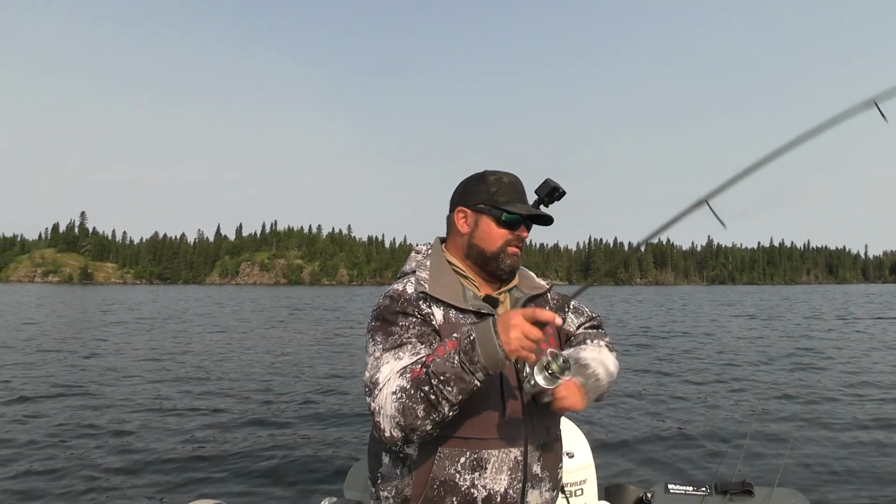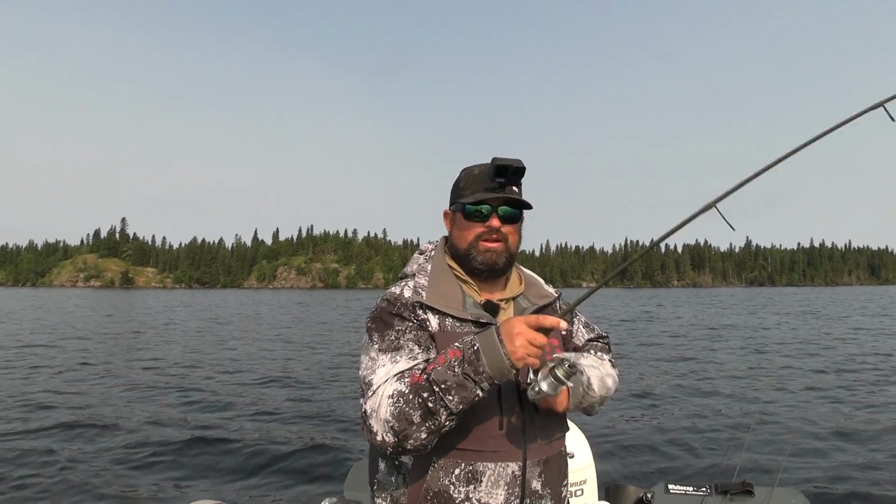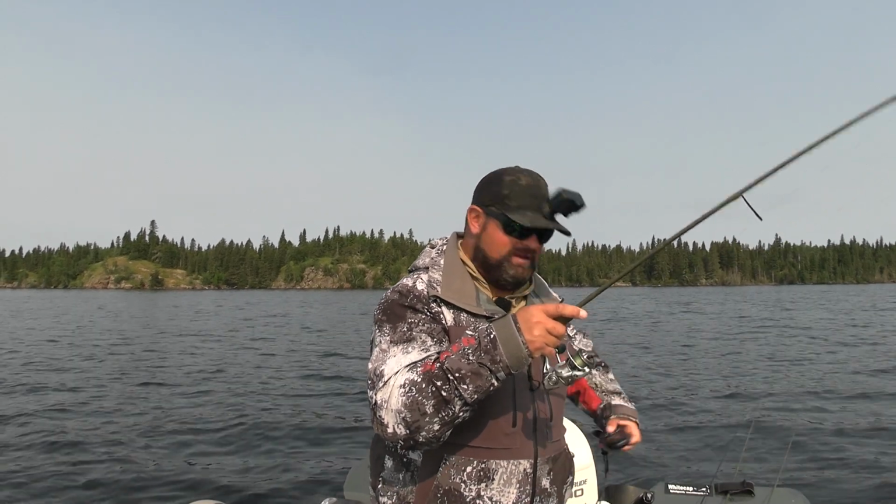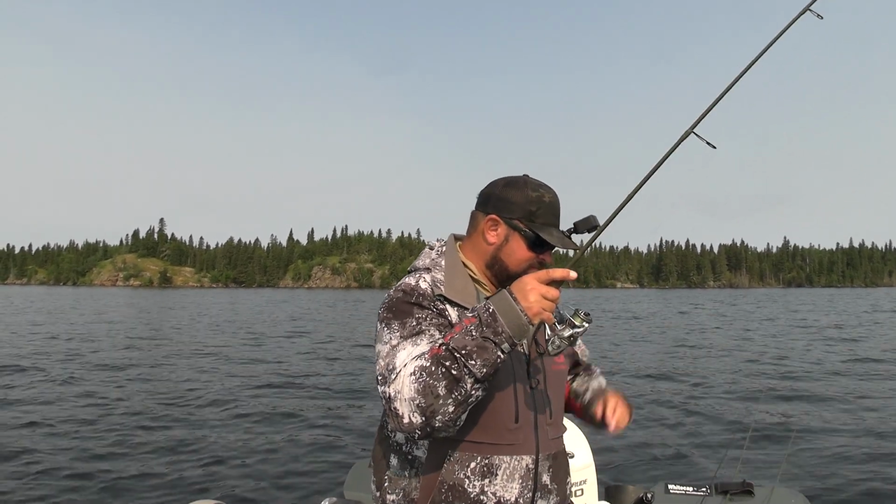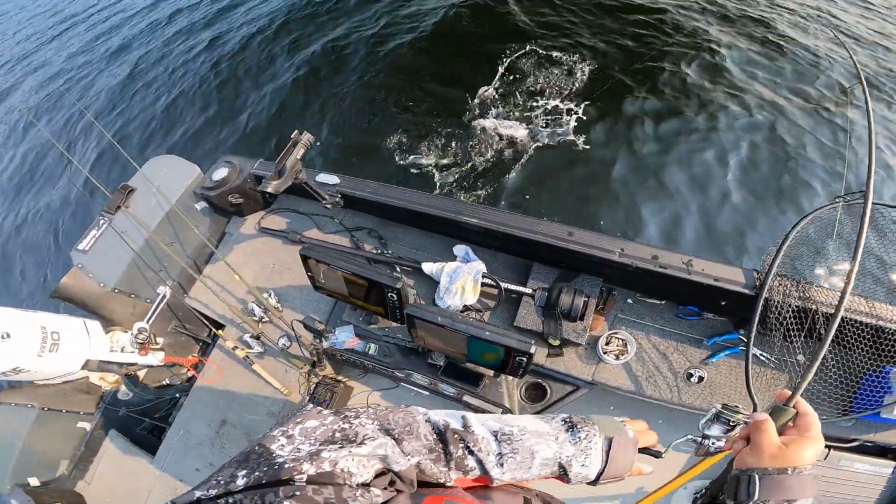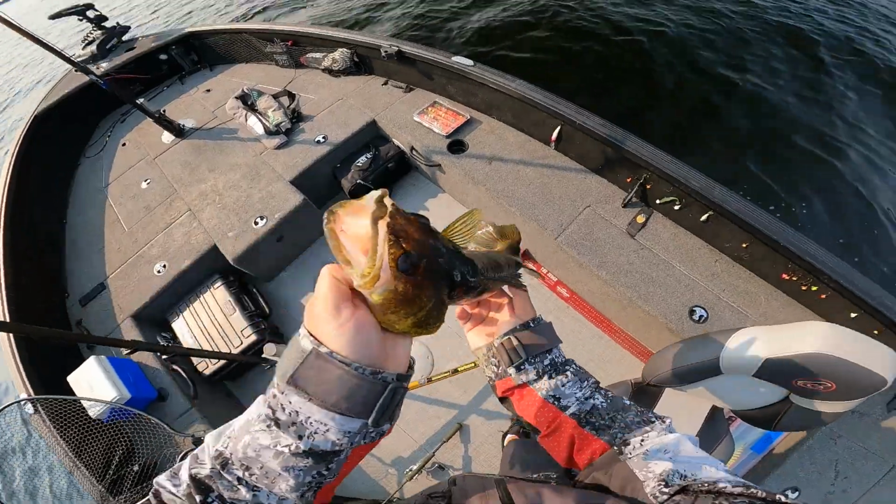Nice. Love that pickup. Jigging the minnow is gonna be fire today. I can tell it's gonna be fire. The average size here is just so unreal. 3.